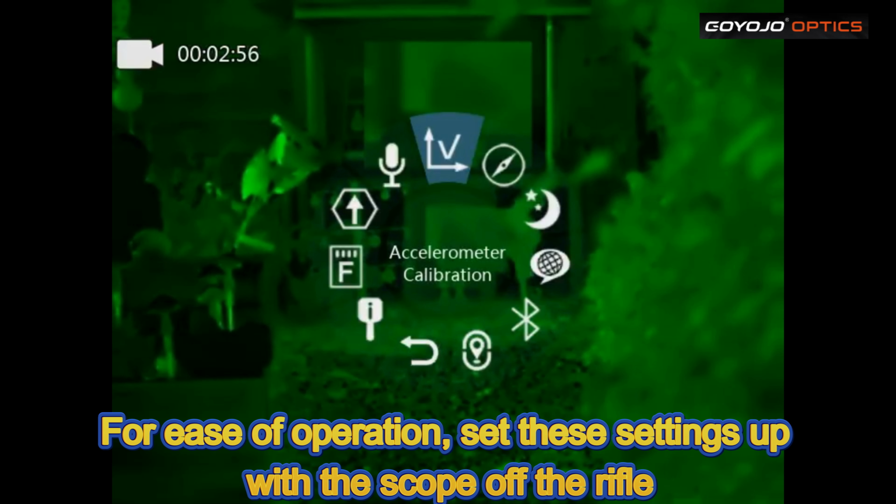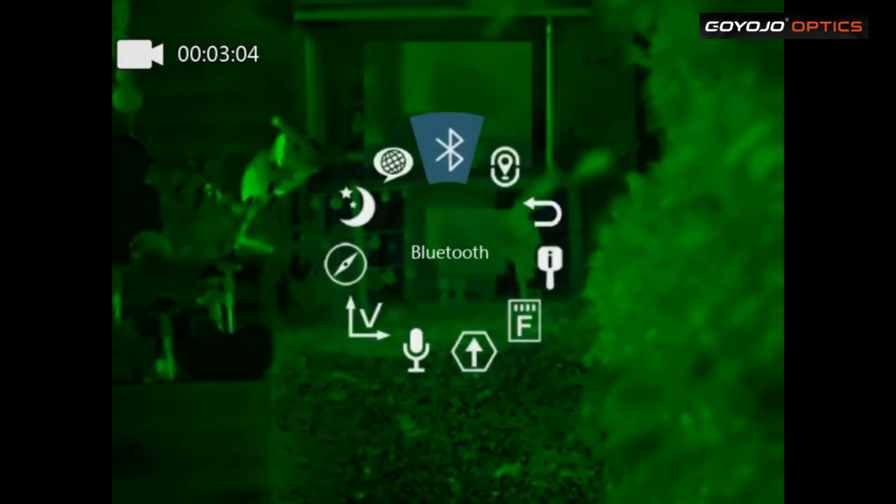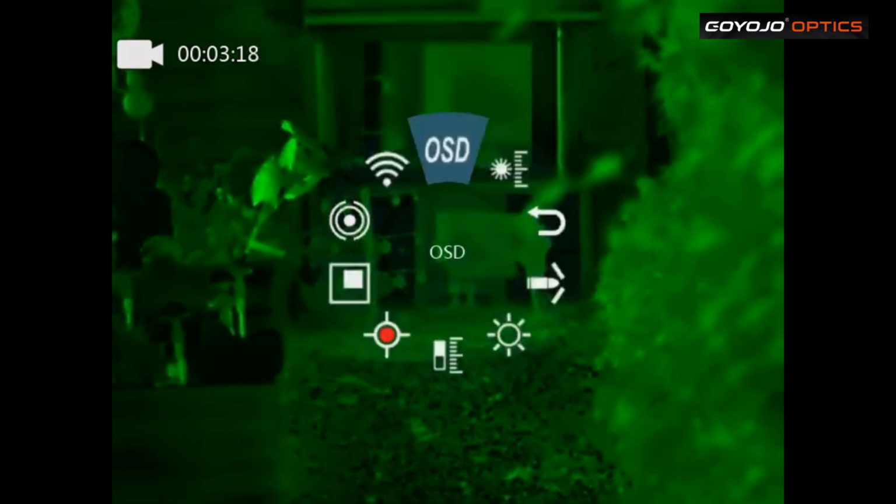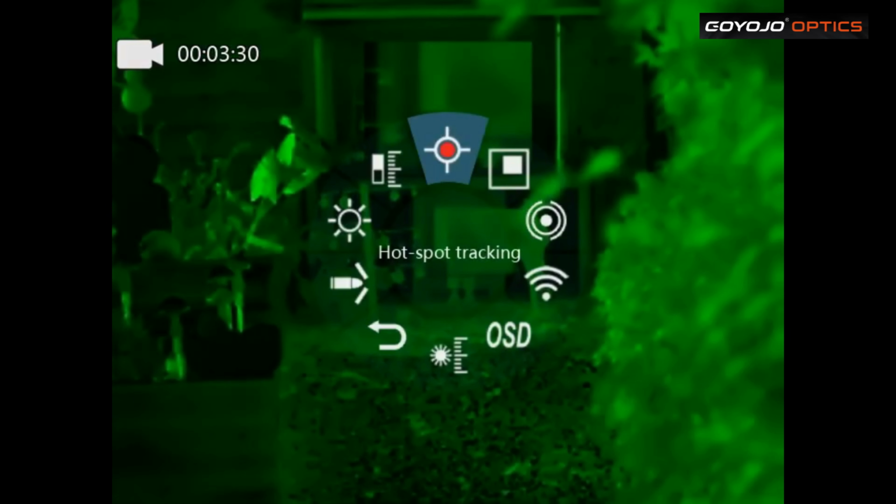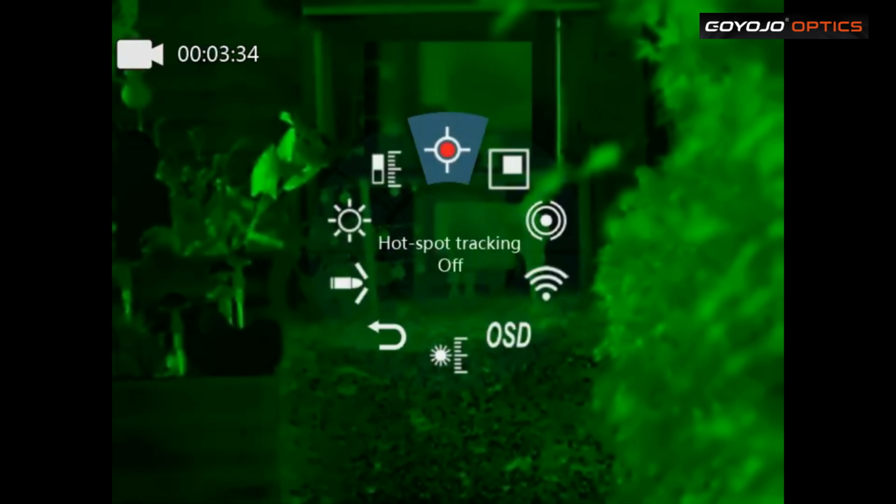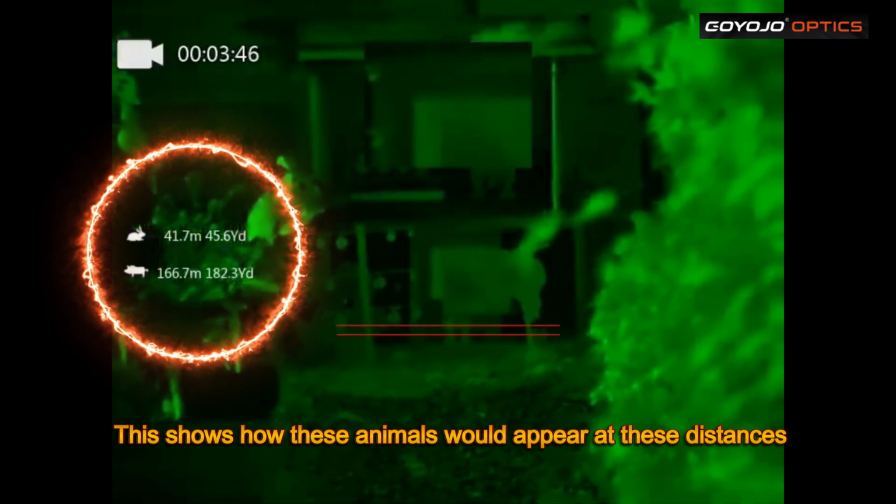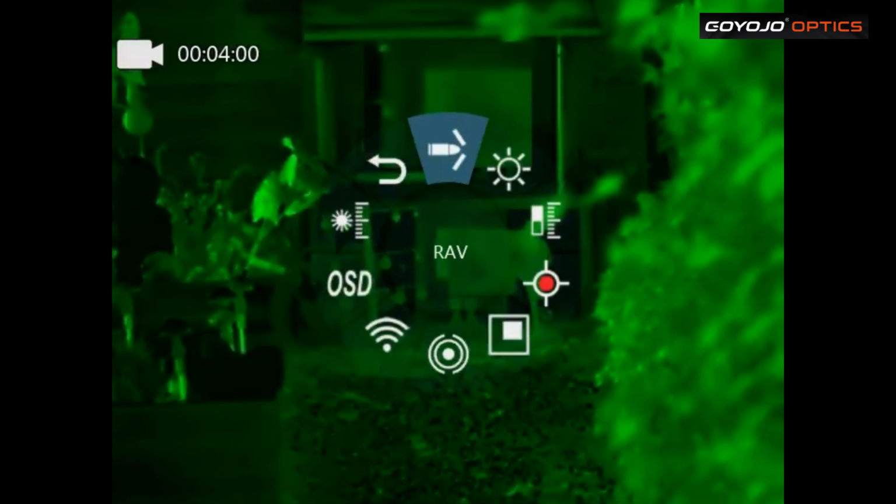So I've set these up already: accelerometer calibration, compass calibration, functions menu, picture, hotspot tracking, turn that on, distance estimate, brightness, recall activated video.